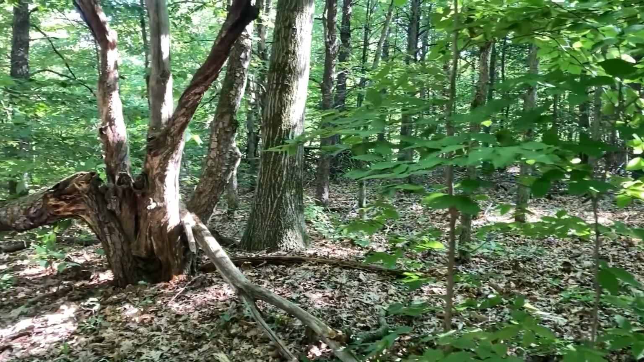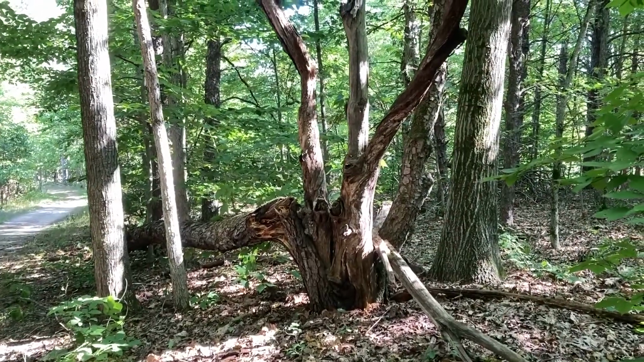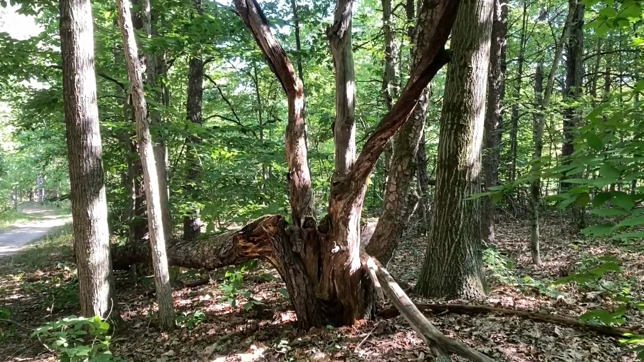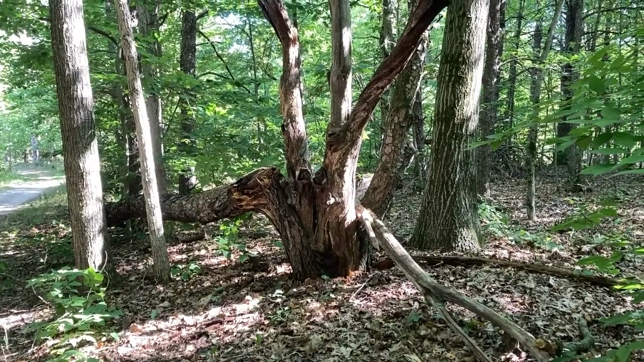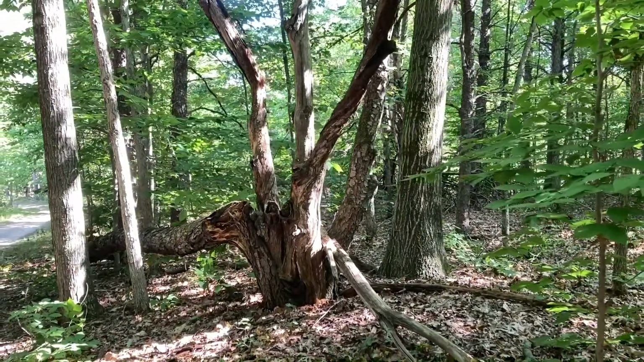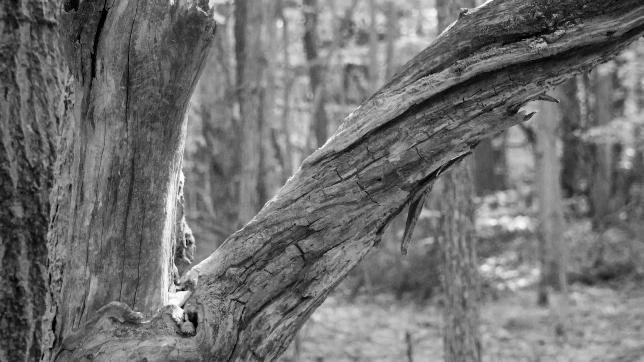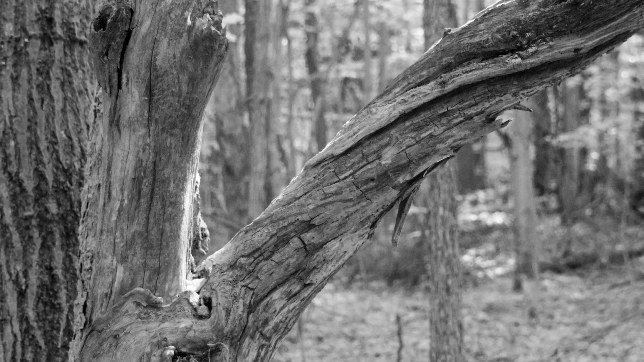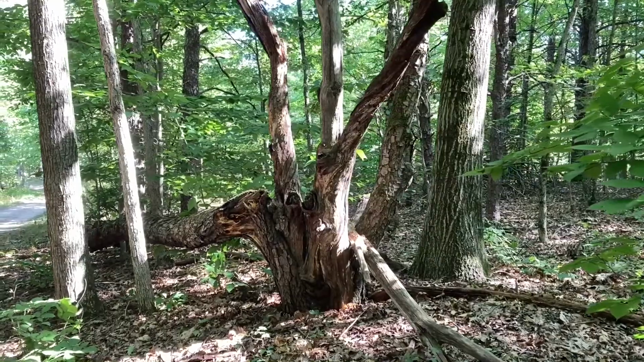This is one of those sculptural organic forms that I like to capture when I'm out walking in nature parks. It's just something that you don't see very often, and who knows how it was formed. Looks like part of it fell off, other parts of it just died from natural causes. Who knows what happened, but the weathering on the limbs, and you can see the twisty, curvy lines in those trunks and on those limbs, and how the light is hitting it.